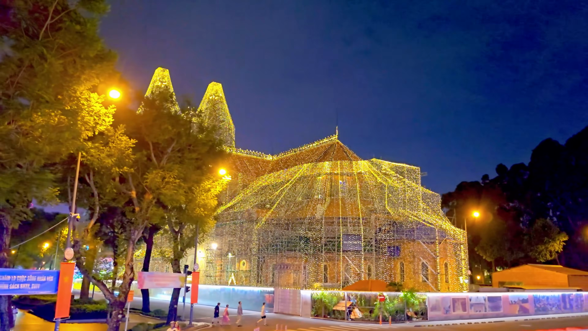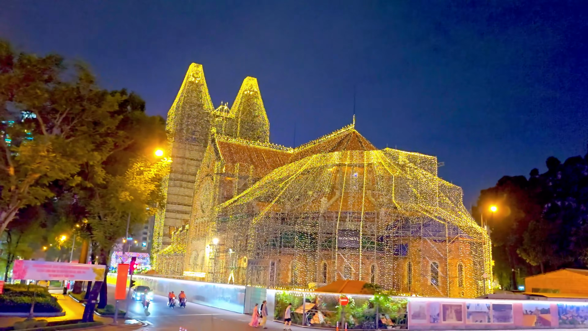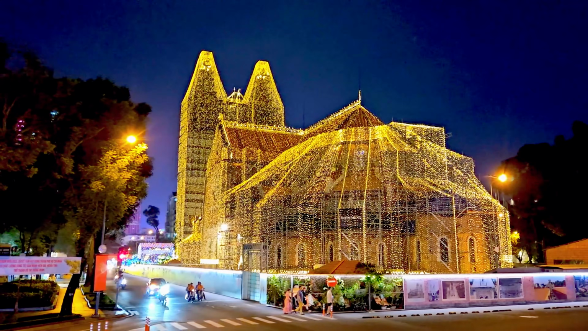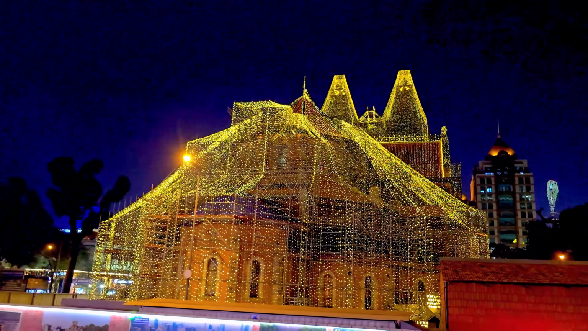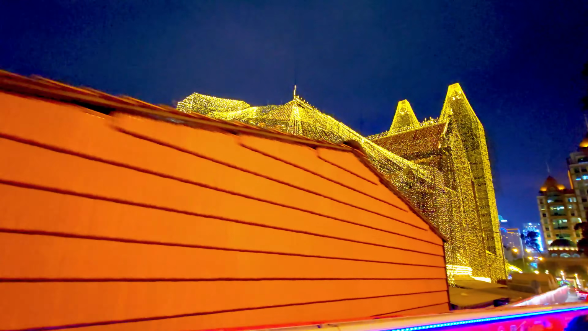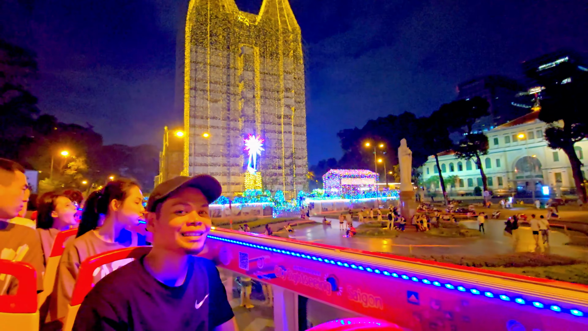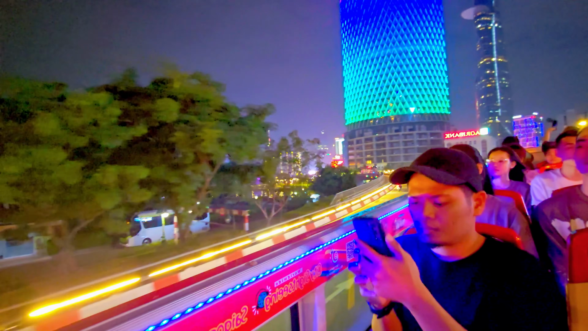And next, we pass two of the city's most beloved architectural treasures, side by side, glowing gently against the night sky. The Notre Dame Cathedral, built from red bricks imported from Marseille. Even at night, they look timeless. They're definitely living memories of the city's French colonial era. The bus slows down here, allowing everyone to just admire their beauty, their quietness, their history.